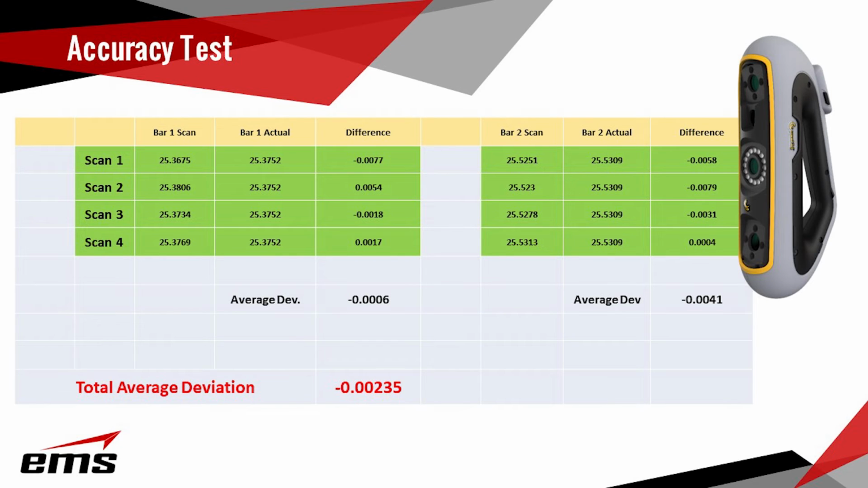We did this 4 times with the 2 bars. As you can see here, depending on the direction of the bar, we get different numbers. So we take all those numbers, put them together, and average them. In this 25-inch volume, we had an accuracy average of around 0.02 of an inch, which is very good when you consider the price point of this scanner. These results are really, really good in a 3D volumetric accuracy with the new Peel 3 3D scanner.